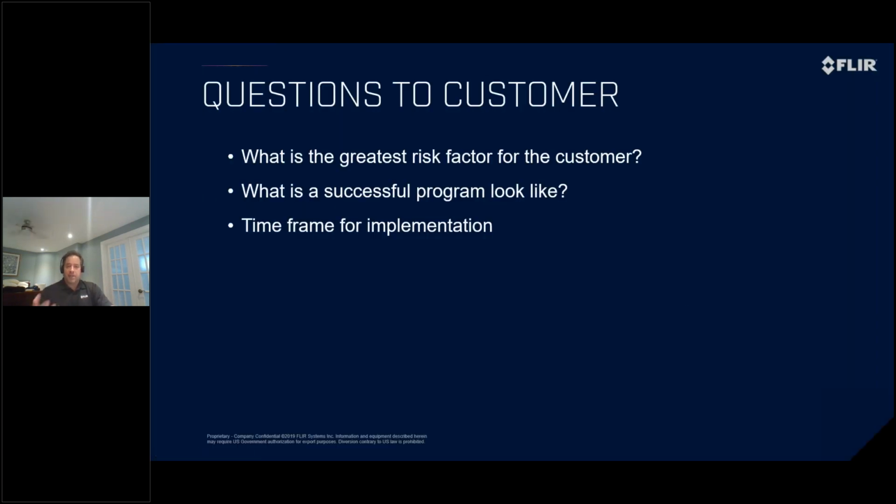The questions that I generally ask customers, which we'll definitely open up to everyone else: What is your greatest risk factor? What type of business are you looking at for the risk? If you're a grocery store, you have a higher risk factor because you cannot control everybody coming in. And usually if someone is infected, they keep their social distance away from everybody, and they leave within 30 to 45 minutes. So they tend to be not as interested in a higher-end system.